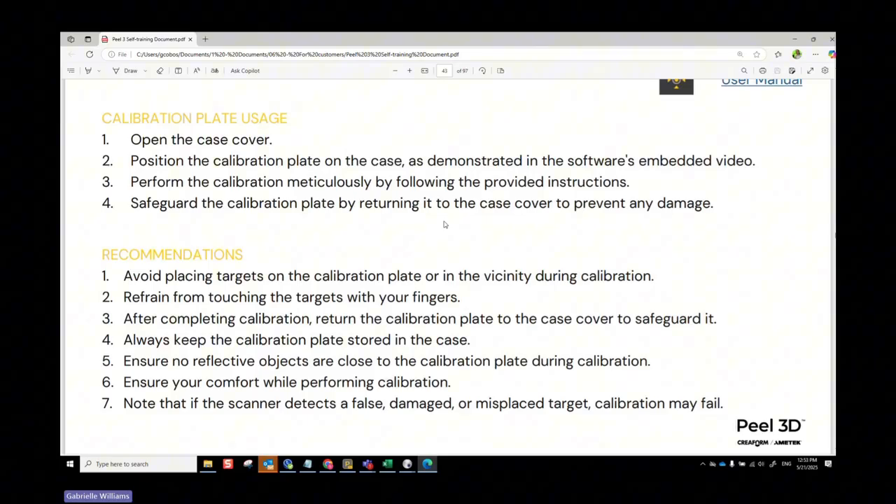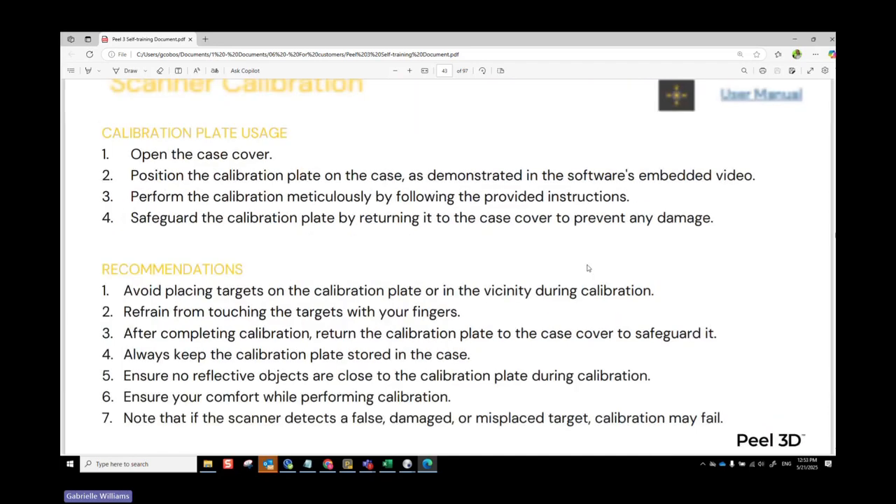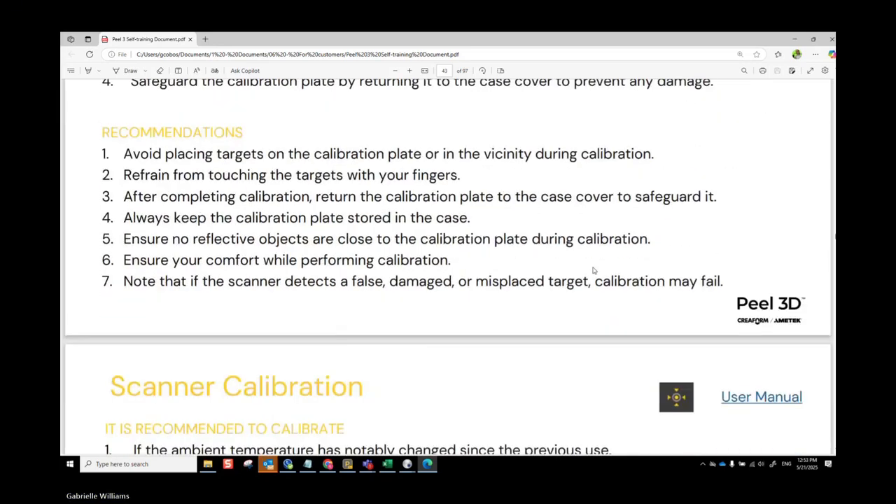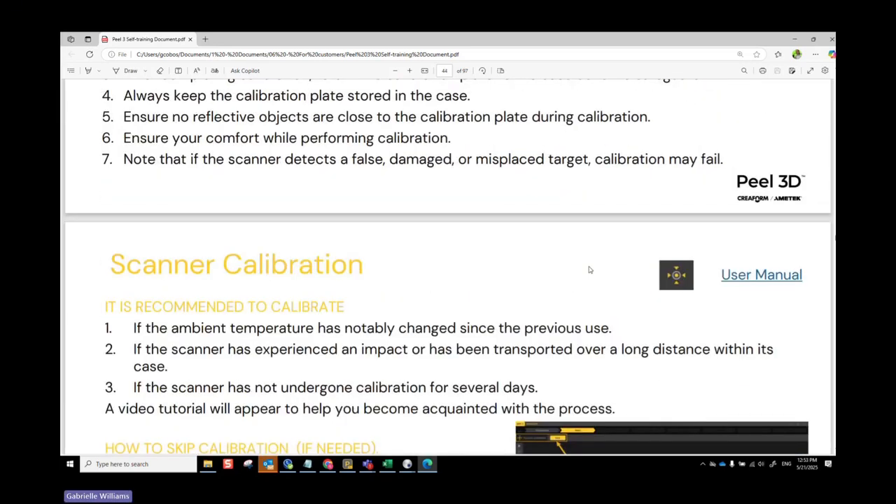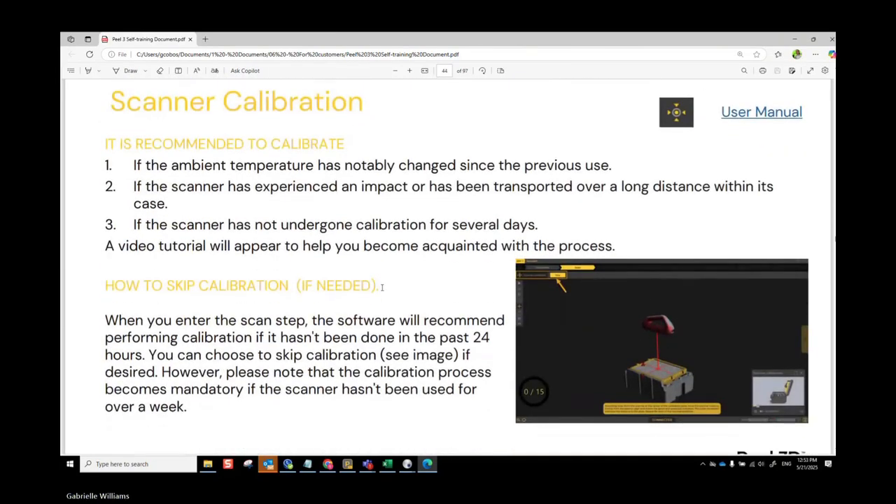So just be aware of that, and put it away every time, so you don't have to worry about that stress. Also, you don't want to place targets around the calibration plate, because the scanner is going to be looking for just the targets that are on the plate.